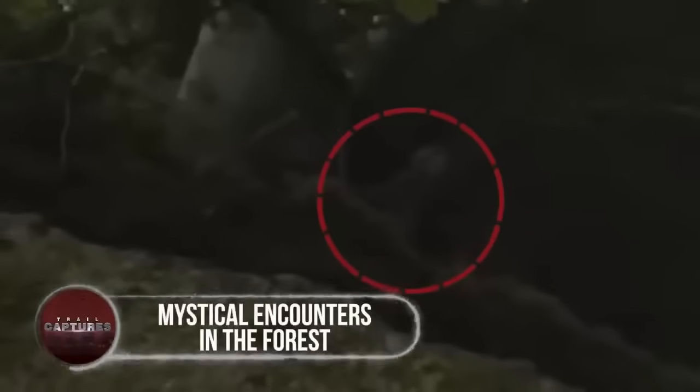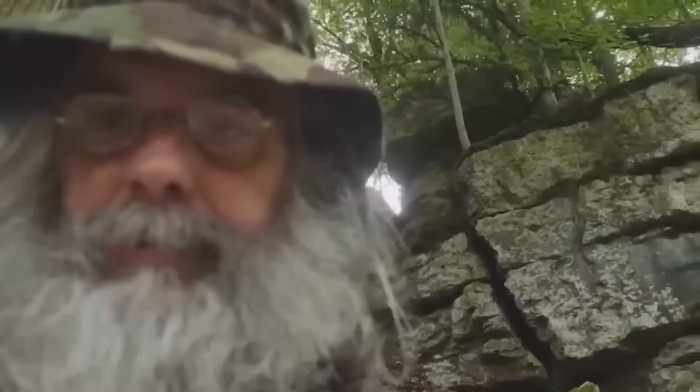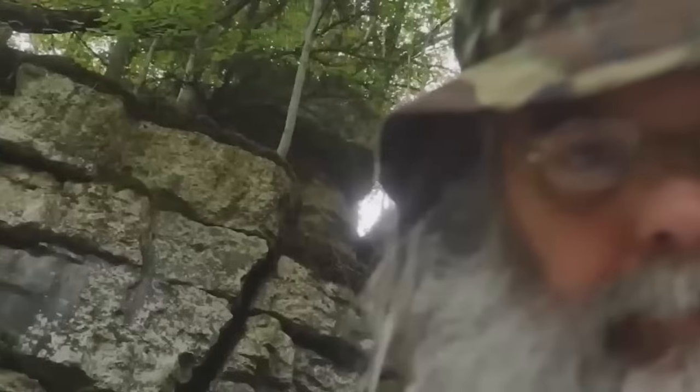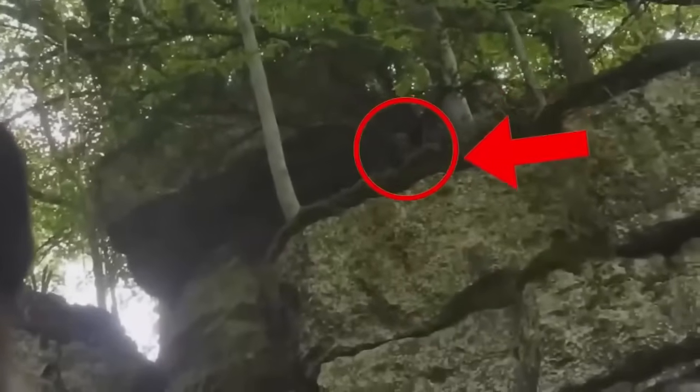Mystical encounters in the forest. In this footage, a man steps forward with a fascinating claim. He possesses magical powers, enabling him to communicate with spooky creatures residing in the forest. With years of knowledge and experience, he's gained a deep understanding of the animals and their wildlife habitats, allowing him to connect with these elusive beings that hide from humans. With evidence to support his remarkable assertions, the man shares a video of a tiny creature emerging from a rock, leaving viewers spellbound. As we watch and wonder, questions arise. What kind of creature is this?